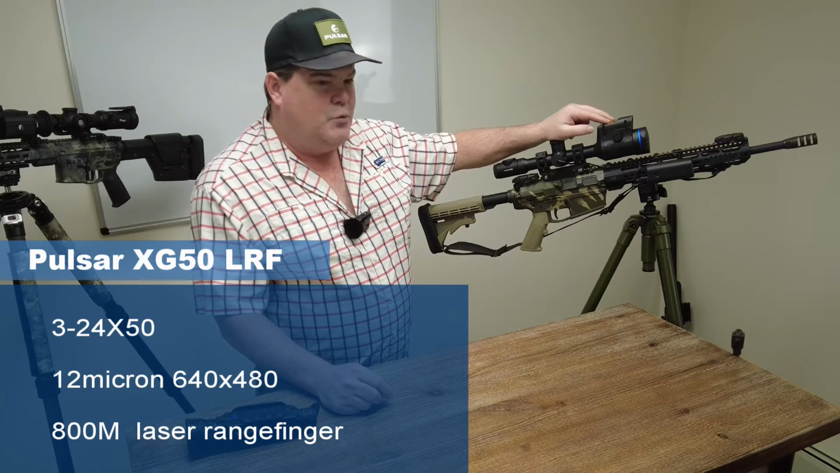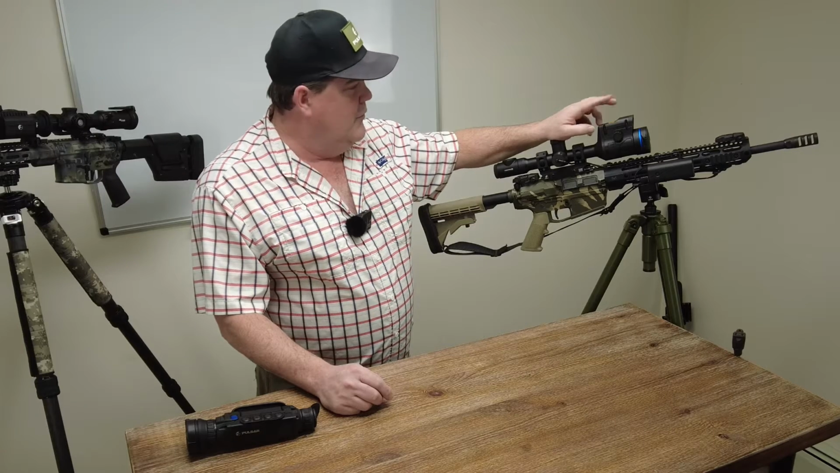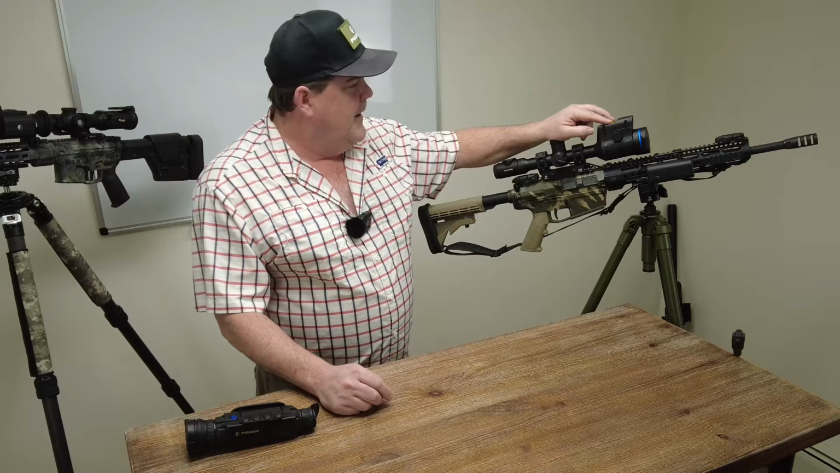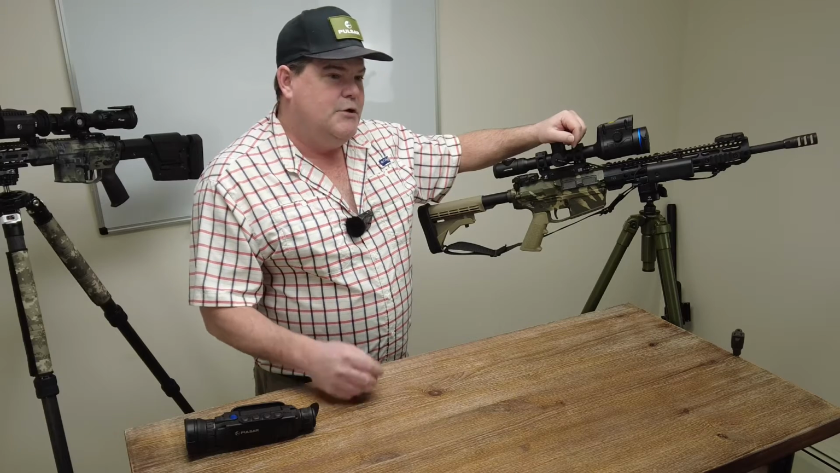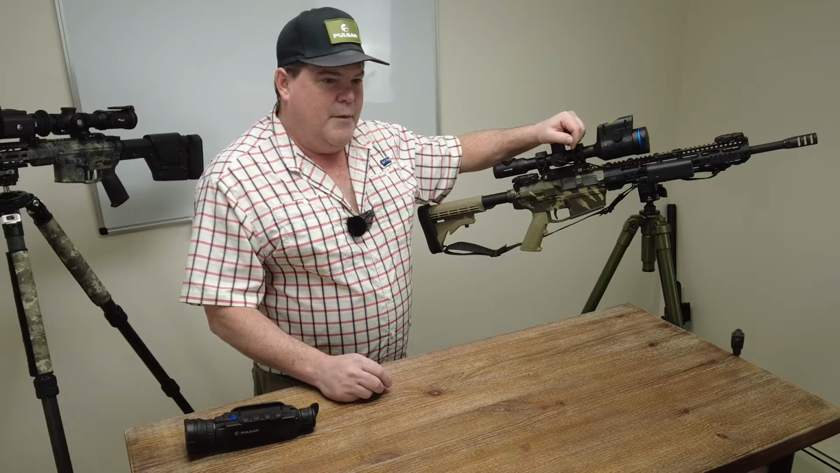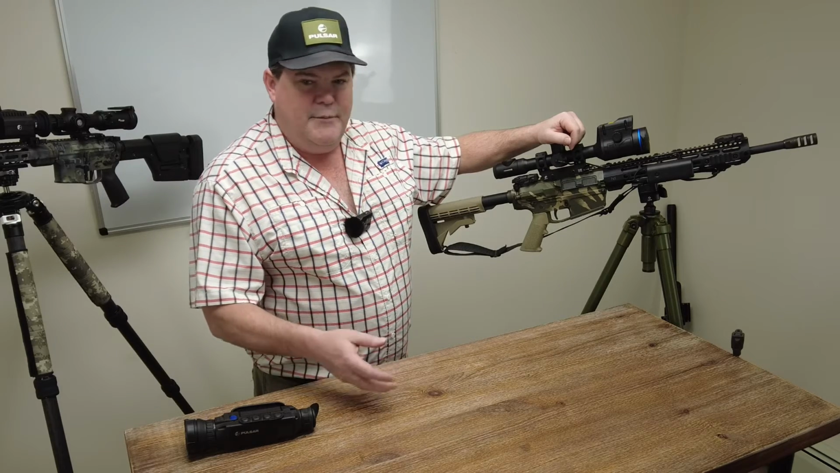This is a 3-24 running the Lynred or ULIS 12 micron 640x480 sensor. And so that's going to allow them to hit a 3x base magnification and a 50 millimeter focal length. So it's going to give you just a bigger, better view of them objects out there at distance. And that's what I'm going to be showing you in this video. It's going to be decently short.